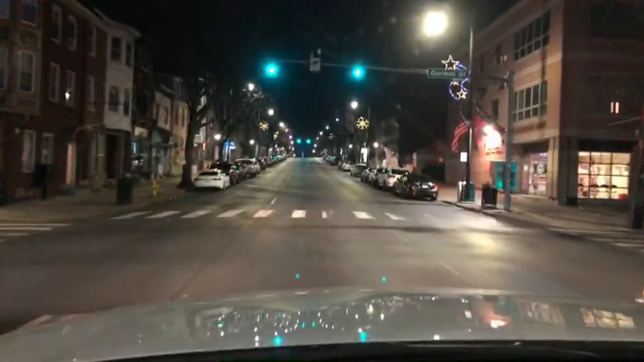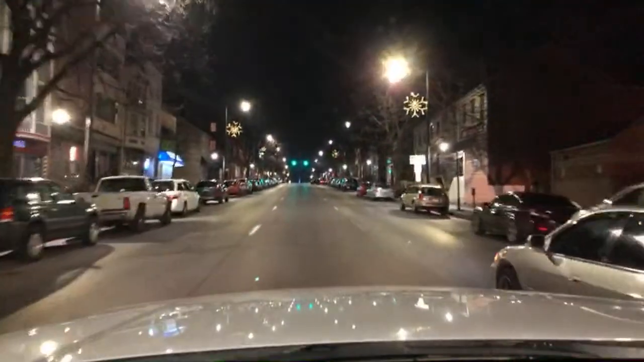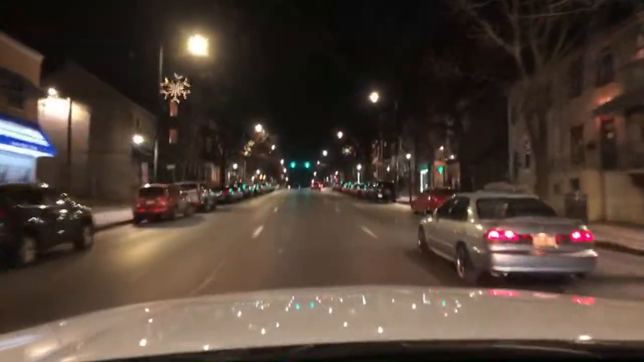Red SUV going down 2nd Street with no headlights on. See what I'm talking about, people? Nobody is paying attention to their driving tonight. Nobody. Jesus.